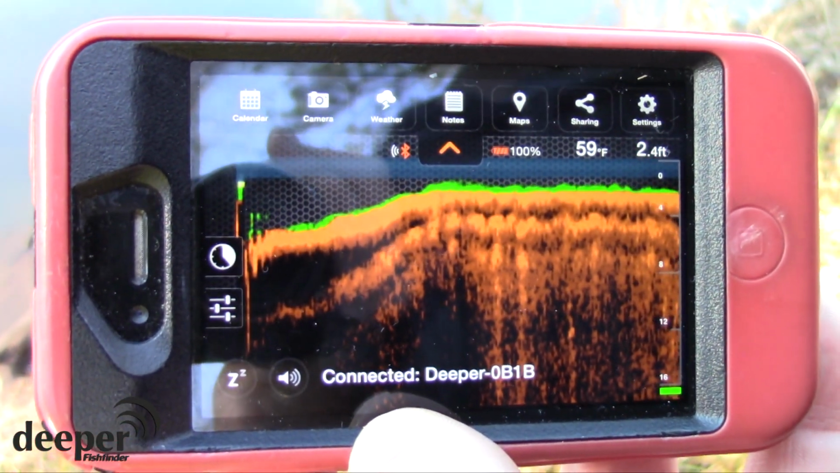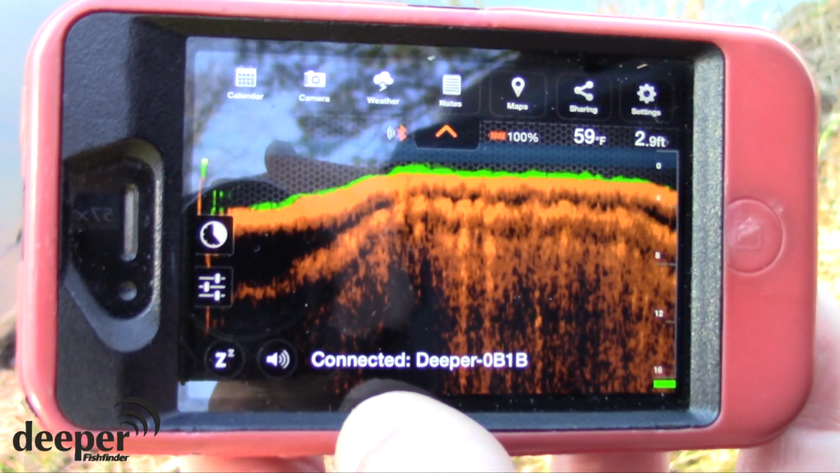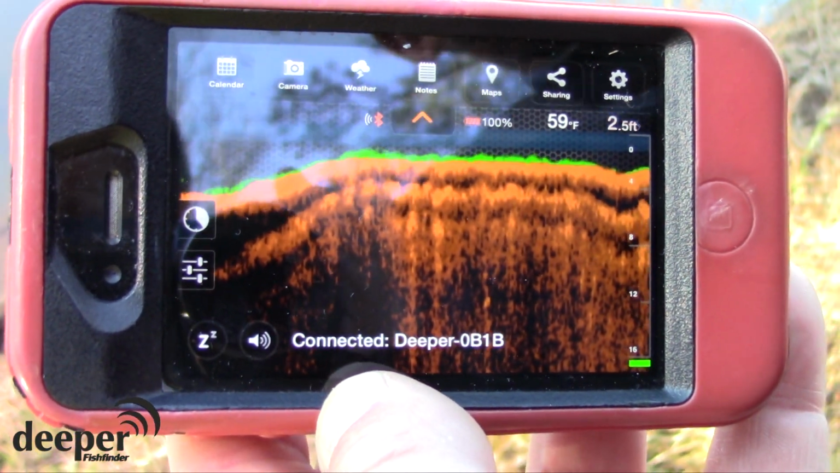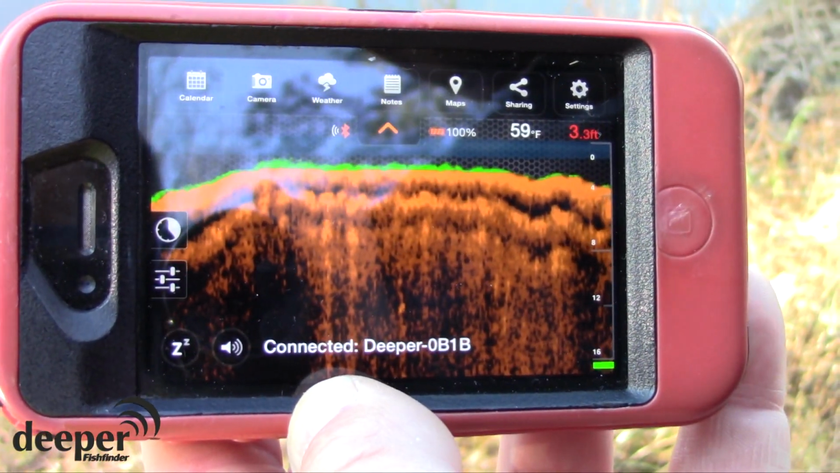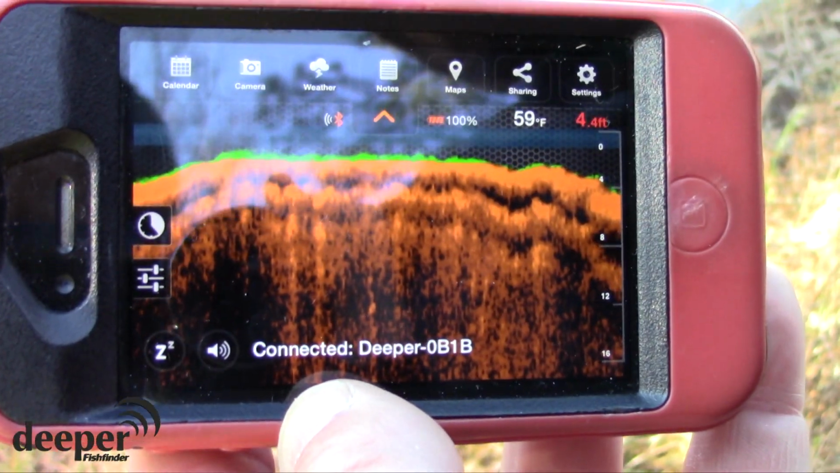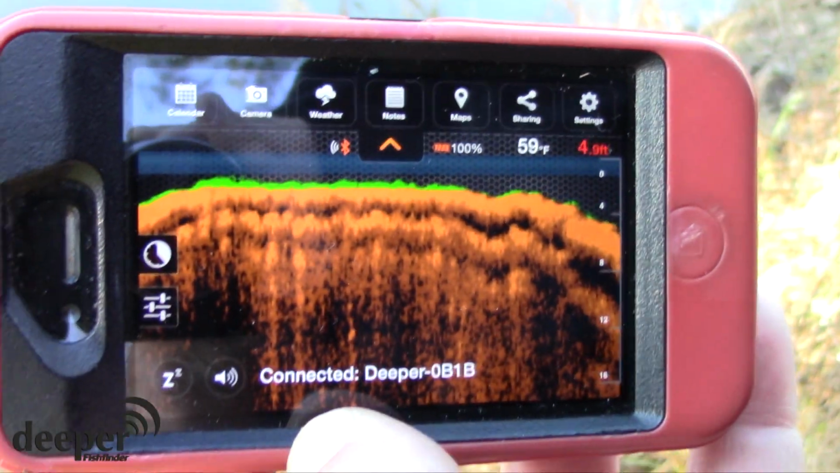You can get your temperature readings off of this for your water temperature. That is so critical during the spring and the fall. That's all I'm going to be doing this spring, checking the temperature and looking for that warmest water I can find in any body of water I'm at. When I find that warm water, I'm probably going to find a fish. So critical. None of the other ones do that that I know of.